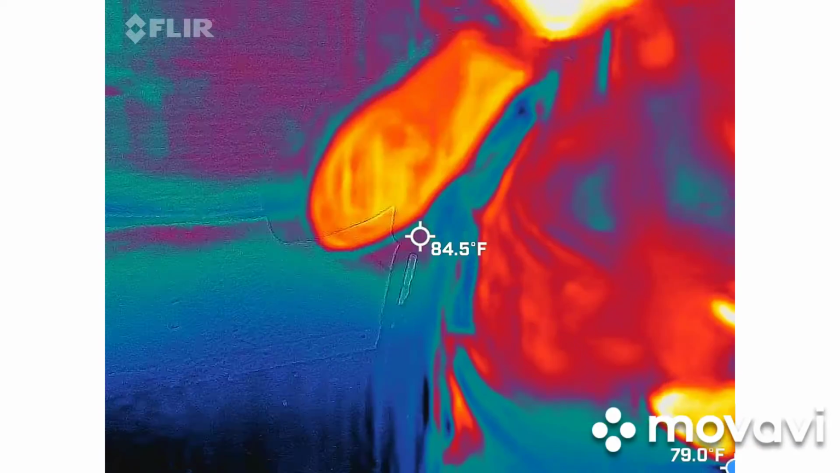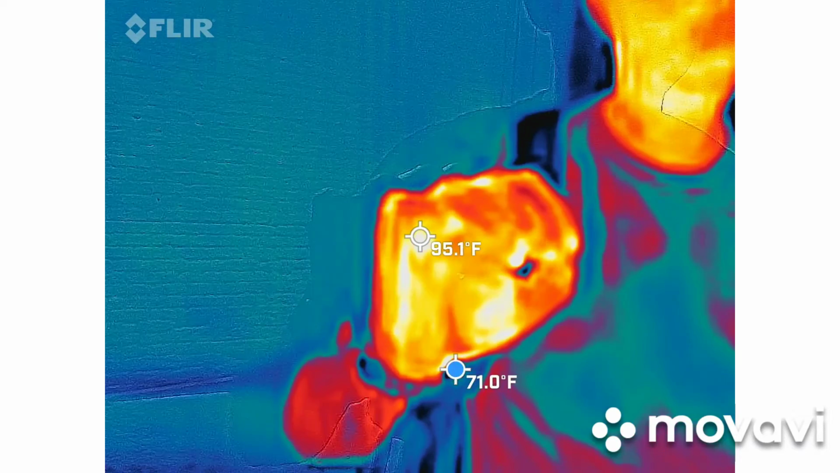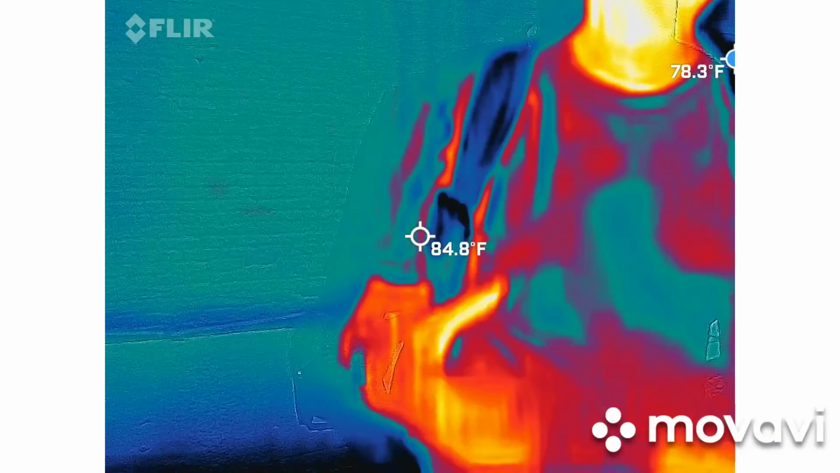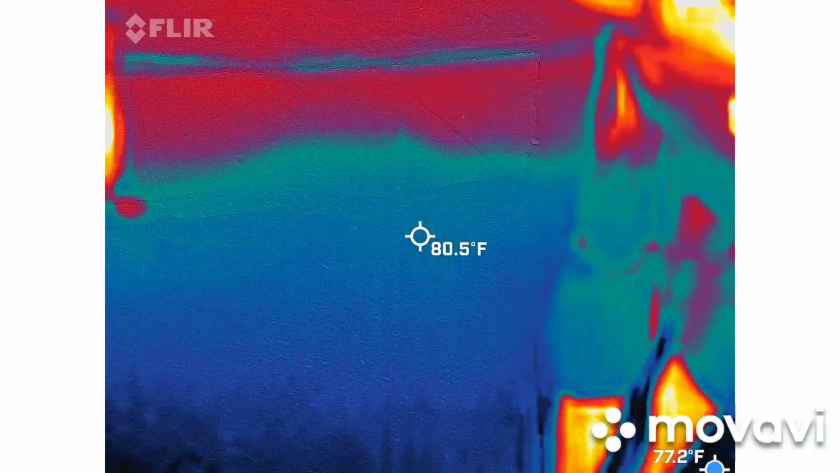I'm sure you noticed the blue dot moving around a little bit. Do you have a blue dot? Yeah. Okay, the blue dot is going to show you where the coldest spot is at any given moment in that frame. You also have the center crosshairs in case you need to measure something directly, so I left that on there on purpose.